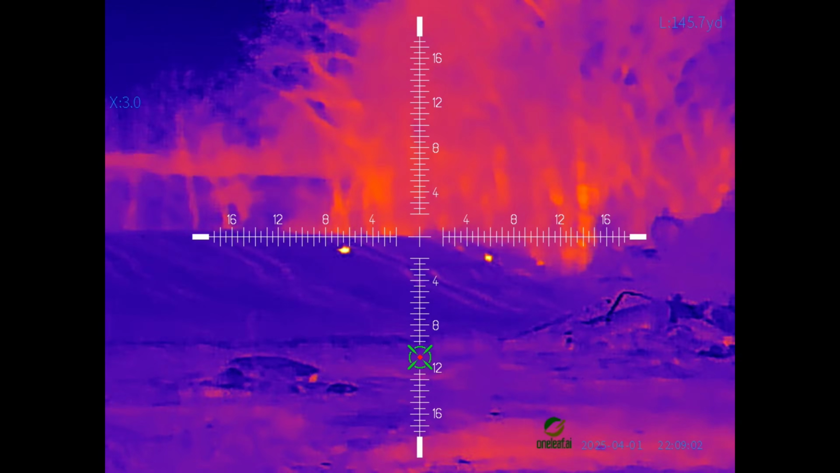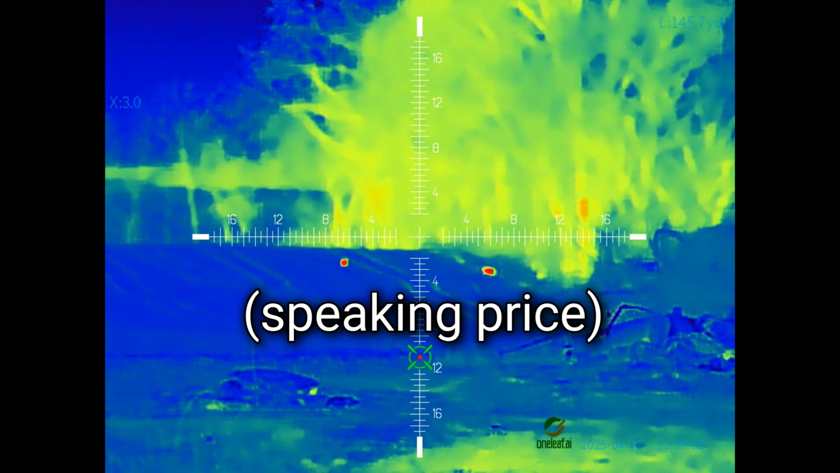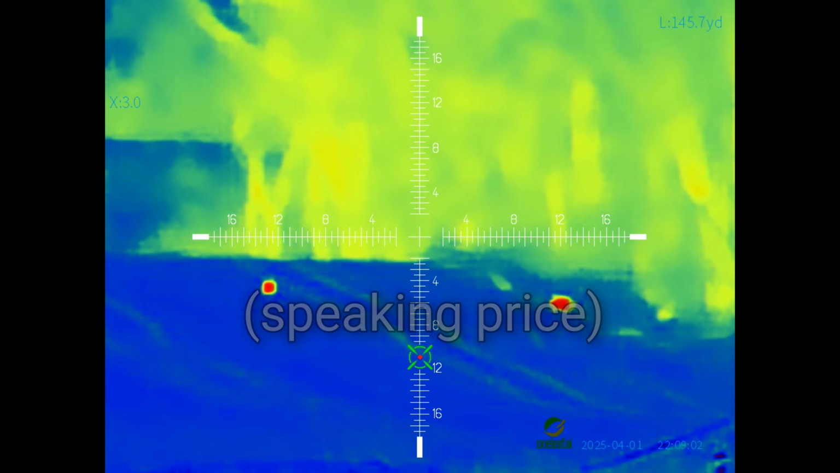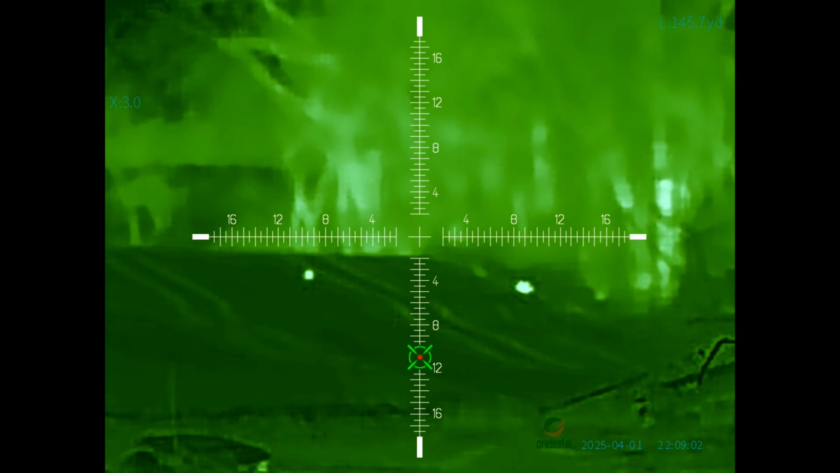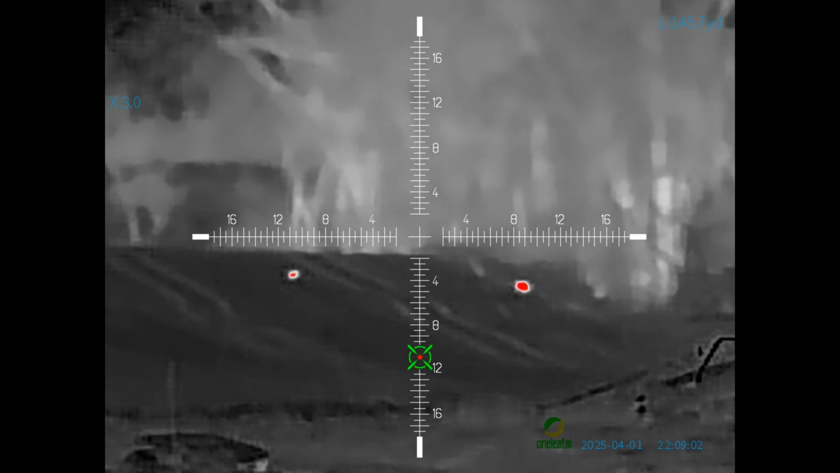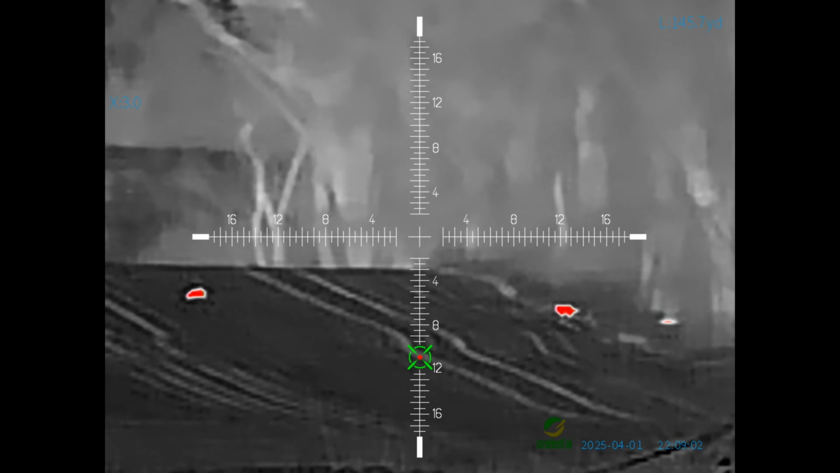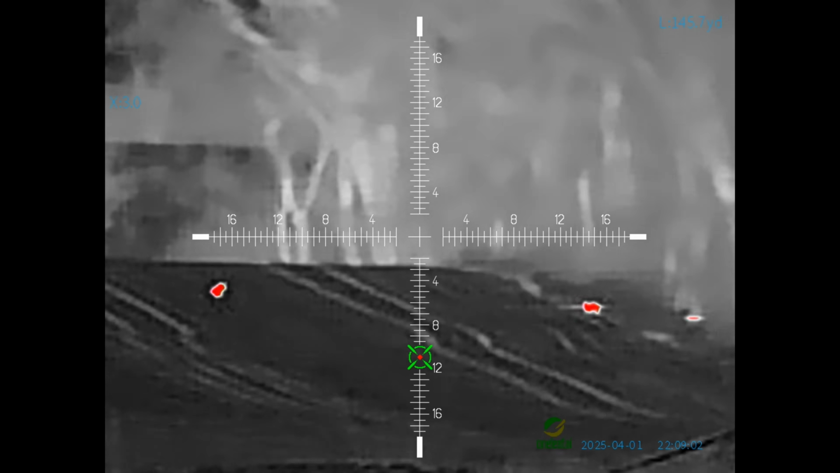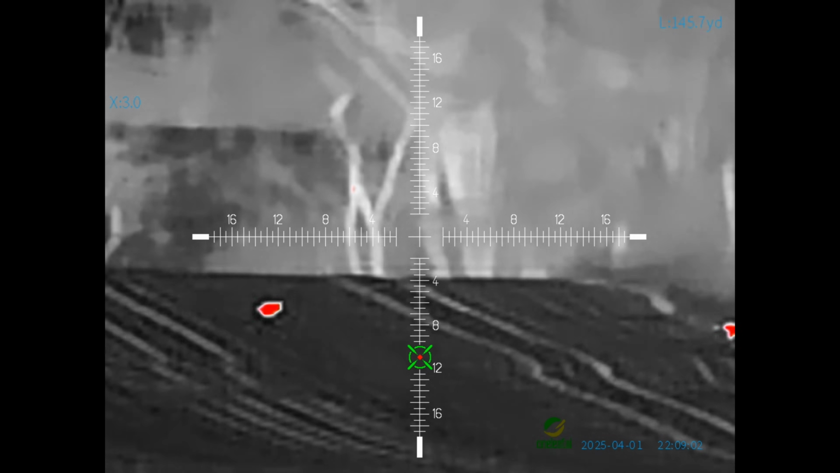So, you know, again, for this thing being on about the lowest end of the spectrum, this is actually pretty dang good performance out of this thing. So as you can see, you can still make those shots, you know, provided that you have a good enough rifle and cartridge and all that. You can still make these shots out here. But yeah, that's what I think they are, raccoons. So that's about what a raccoon, I believe to be a raccoon, looks like at 800 yards.